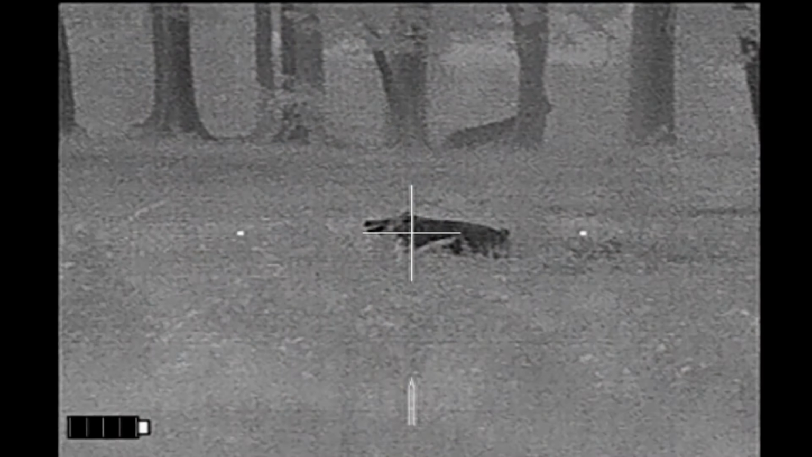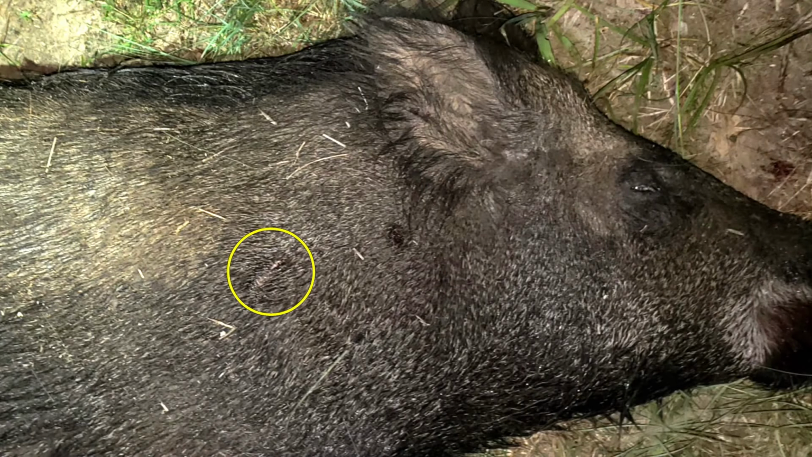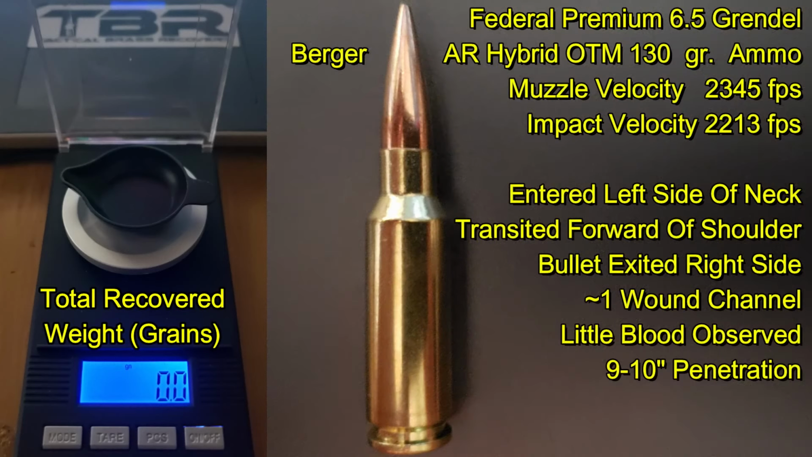And the last shot on this hog entered the left side of the neck here, traveled across, clipping the spine, and then coming out the opposite side here, making about a 1-inch wound channel through the neck. Again, penetration with this bullet was very good, with all of the bullet exiting, and as it turns out, this shot was probably unnecessary, as the wound channel was largely free of blood, indicating that the heart had already stopped beating.